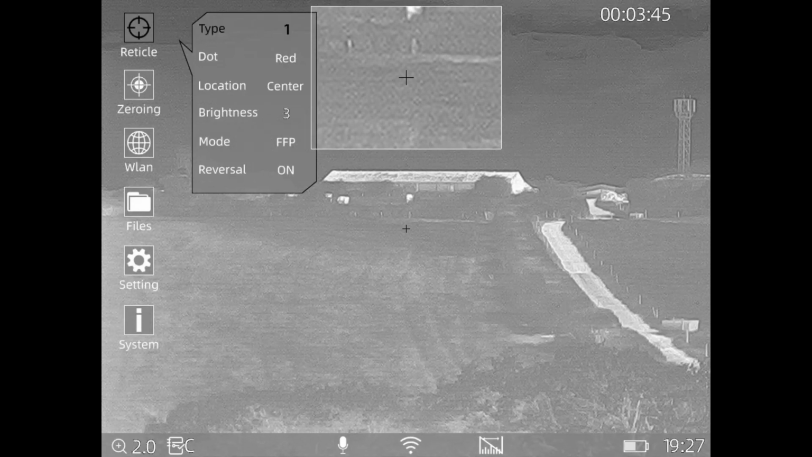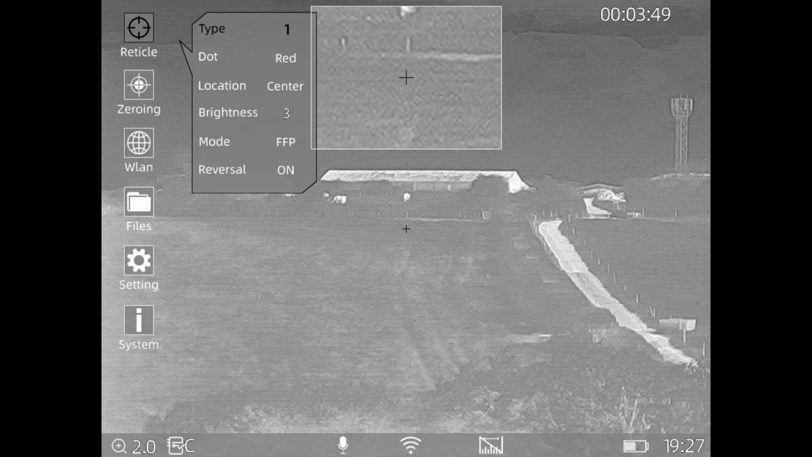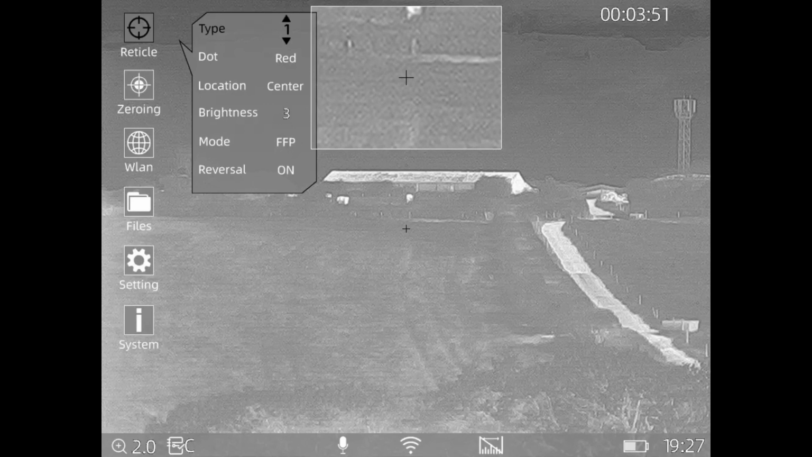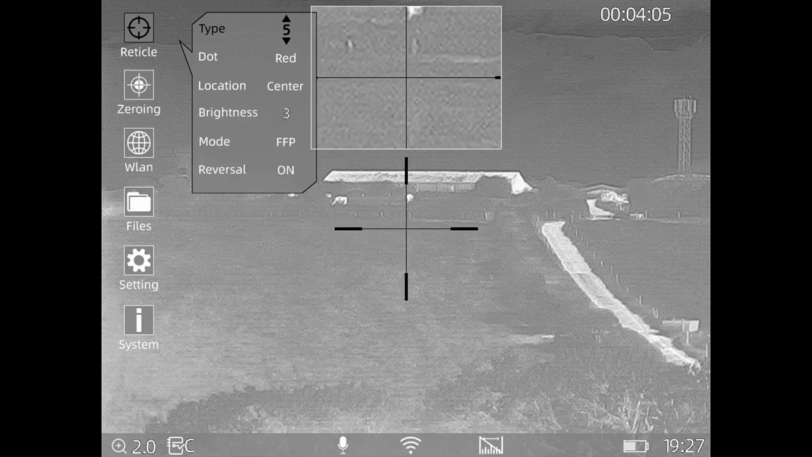Type 1 is that one there, obviously, the cross that I've been on. Oh, hang on. So up again, select that type, and then it gives you the option to scroll through. So 2 is that type of reticule there. Not sure the names, but I'll just show you what they are. There, that's a very unnoisy reticule there. That's a good one with the dot. You can change the dot on that to be green if you so wish.